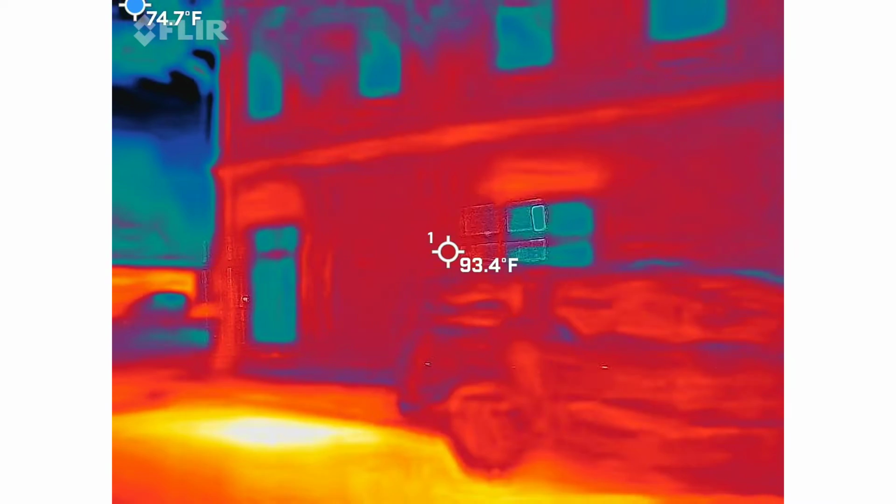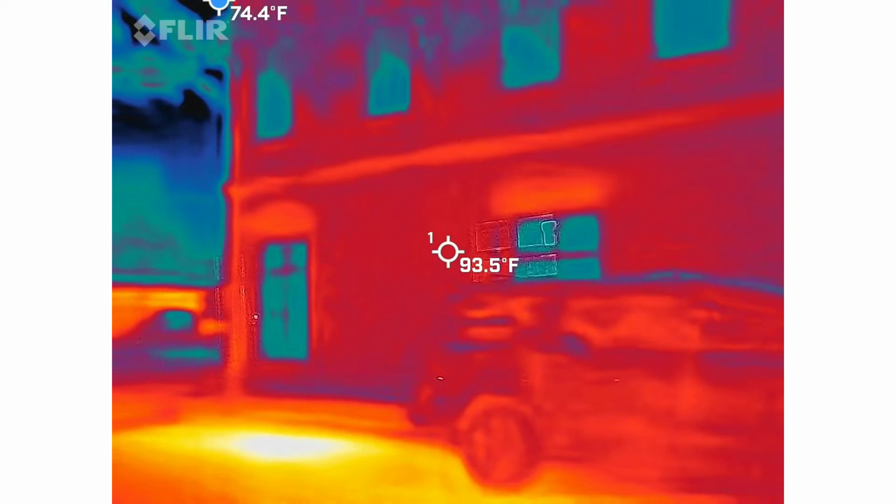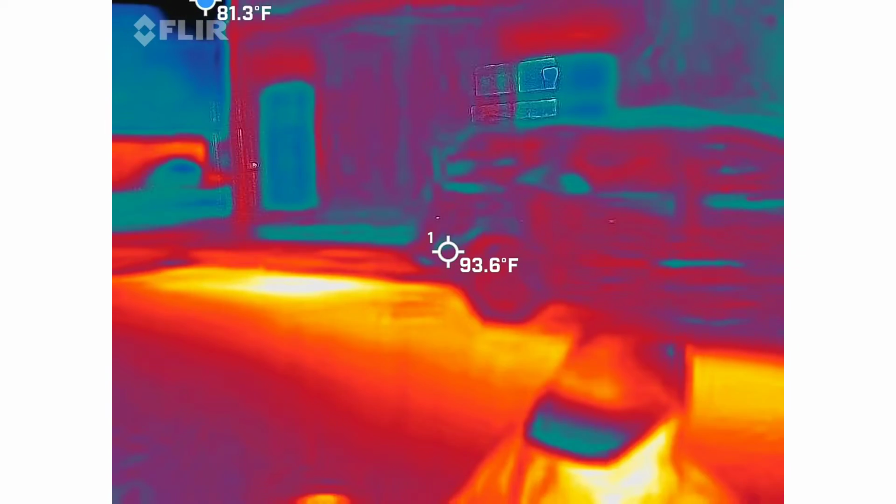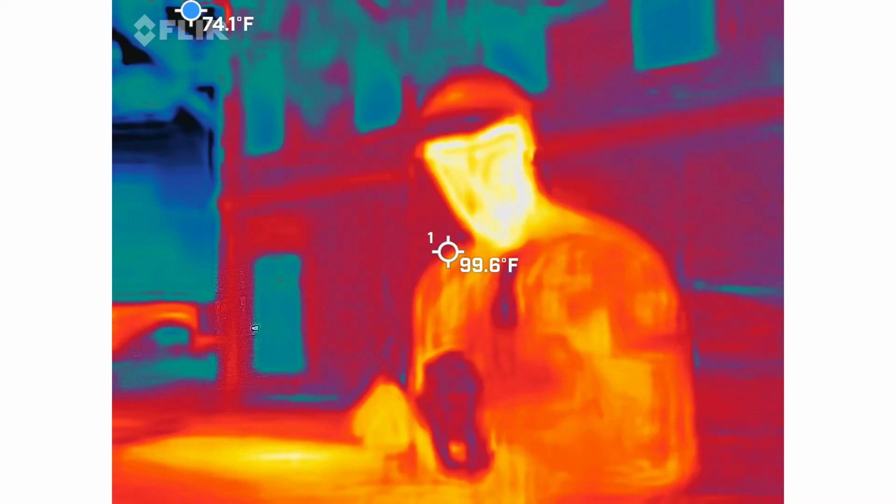Let's get out the next camera. I'm excited about this one because this one is brand new. I've had it about a week. It's an upgrade from the last one, which was not working for me at all. It just started to break down after over a year's time. So, quick demo with this guy.